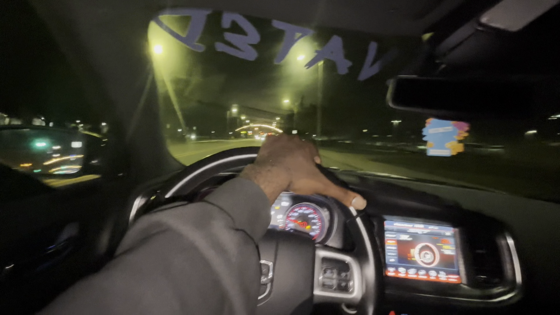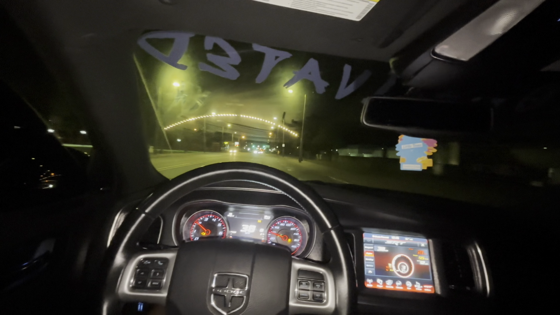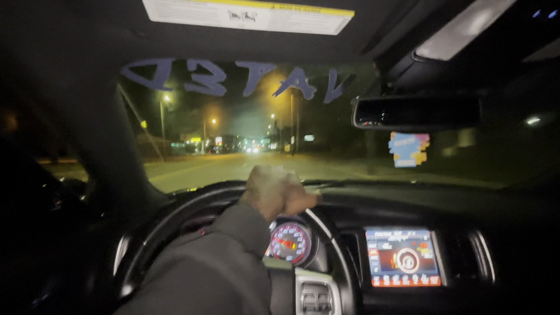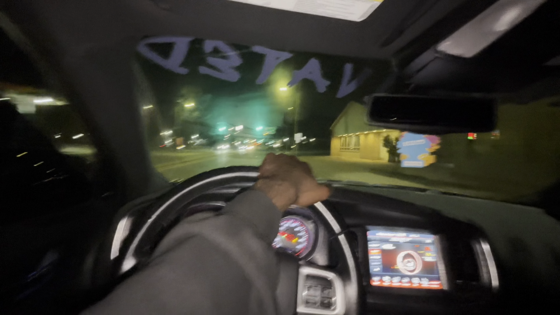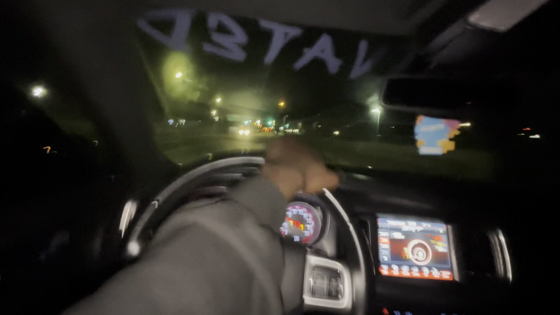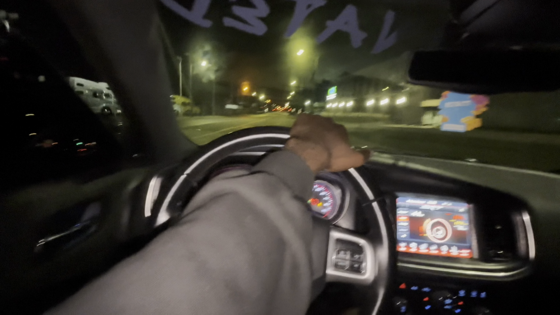So yeah, y'all see, hella police cars right here. All the police be at. As soon as I get out of here, then I'll start tripping for real, like doing pulls and stuff. Hell yeah, it be like that when I hit this street.